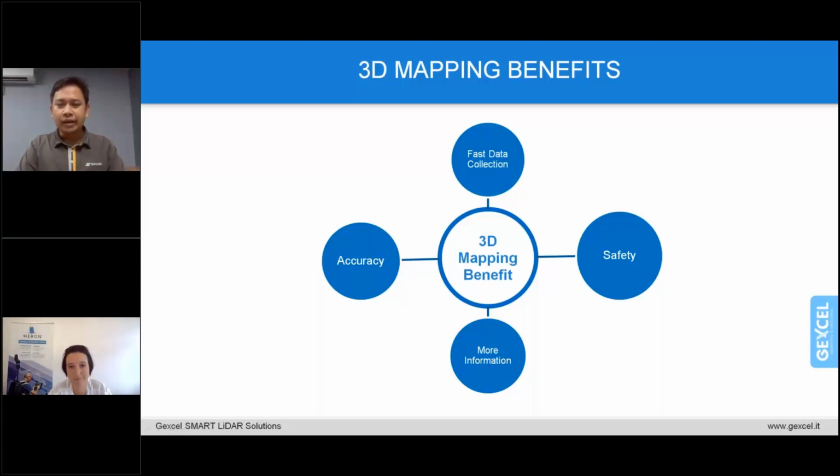Besides, it is very important to have a good result after the data collection is done. By using the 3D laser scanner, the result can be achieved up to millimeter accuracy, where we have confidence to extract the information from the data.